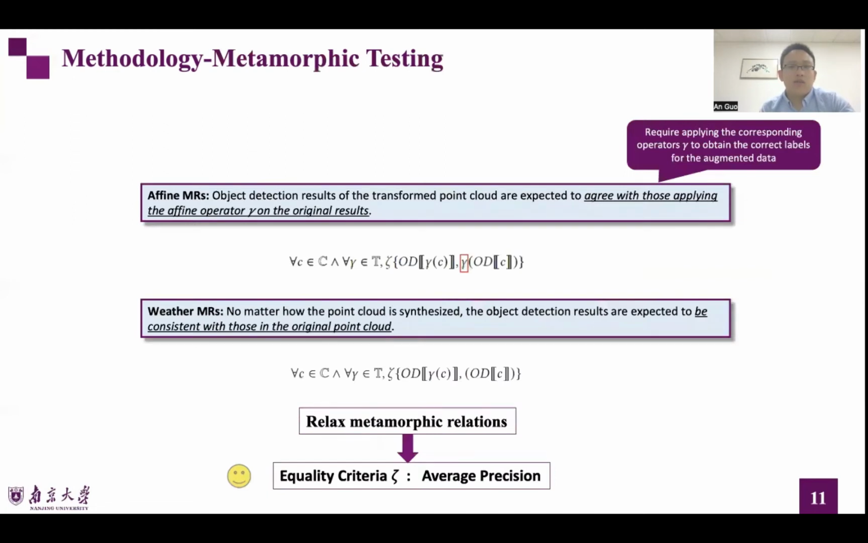A major challenge in testing the complex LiDAR-based autonomous vehicle system is to create the system's specification manually. Besides, the annotation of the 3D point clouds consumes a large amount of time. To avoid these issues, LiRTest is designed to realize the affine and weather metamorphic relationships for LiDAR-based autonomous driving systems.